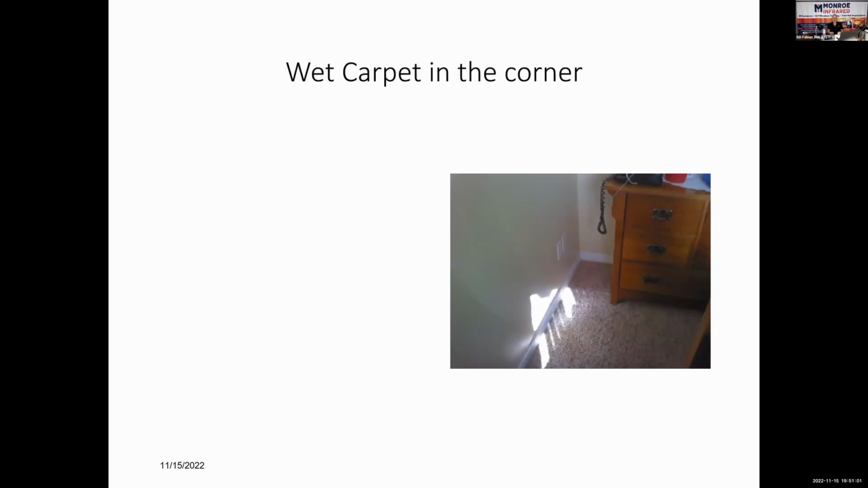Here's a great thermal visual picture. And this is actually Bob Pearson, if you may know him. He used to be with Allen Insurance. He's now with Inspector Pro. Bob's been using these two images from me for a long, long time, 7, 8 years, whatever it is.